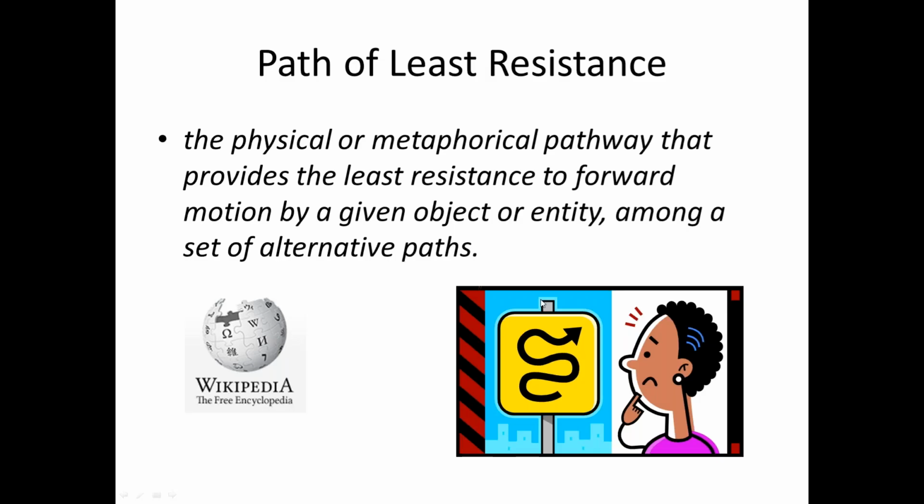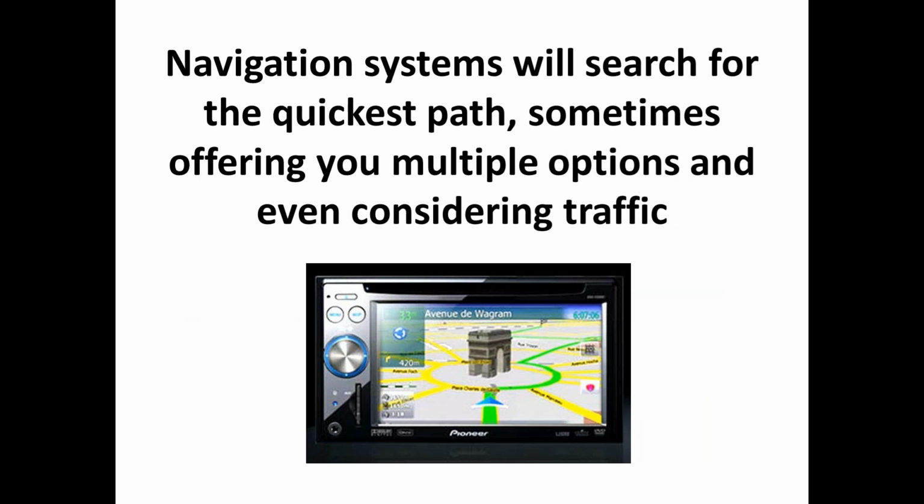What we want to talk a little bit about is the path of least resistance. This is the physical or metaphorical pathway that provides the least resistance to forward motion. There are reasons why I bring this up, and that is to understand water in that regard.